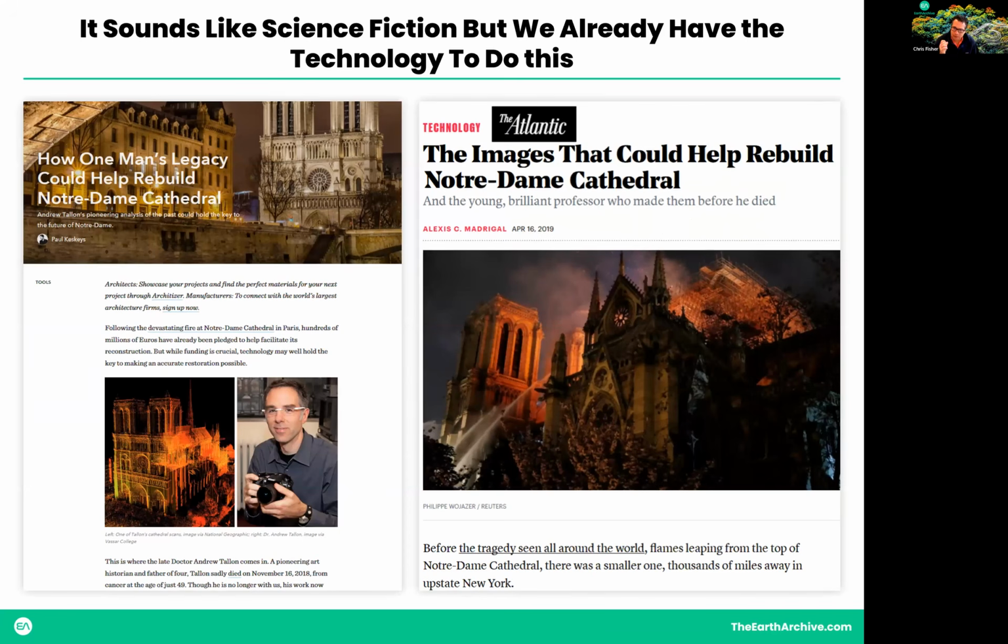It's a full high resolution scan of the Earth's surface. It sounds like science fiction, but we already have the technology to do this. In 2019, we watched in horror as the Notre Dame Cathedral went up in flames, practically burned to the ground. Miraculously, art historians had scanned the cathedral using LiDAR in 2010.